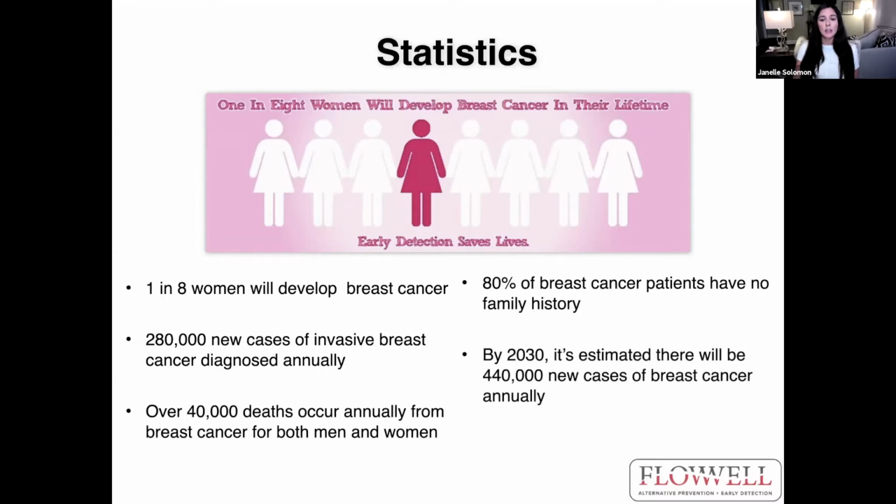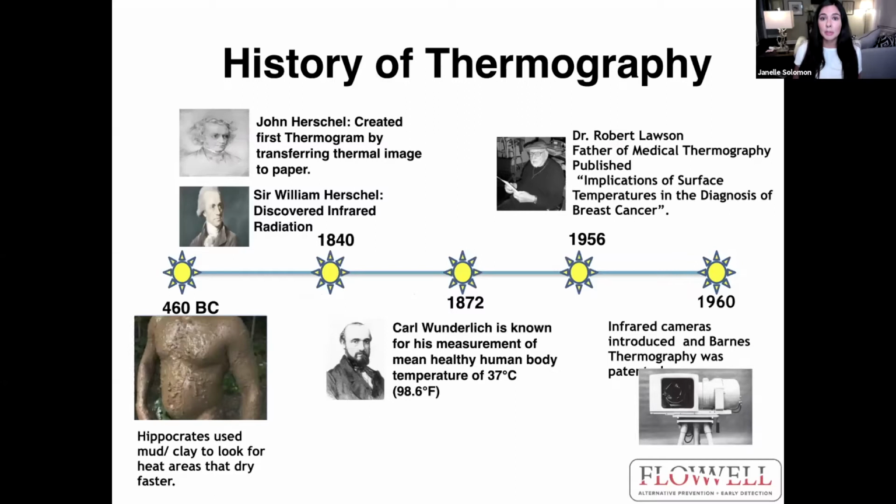By 2030, it's estimated there will be over 400,000 new cases of breast cancer annually, and 1 in 833 men are diagnosed with breast cancer as well. So a little bit about the history. It started way back in the day. It was a little bit different back then.